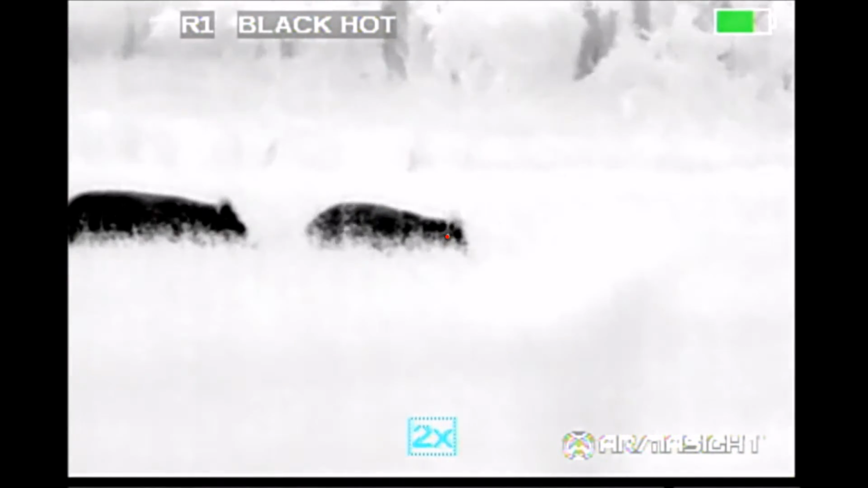and then the Hessian noticed that a couple of the hogs had moved over to our far right and were in short grass. And there they were. I'm going to change the reticle color here to red so it'll be easier to see. We each selected a hog and prepared to shoot.